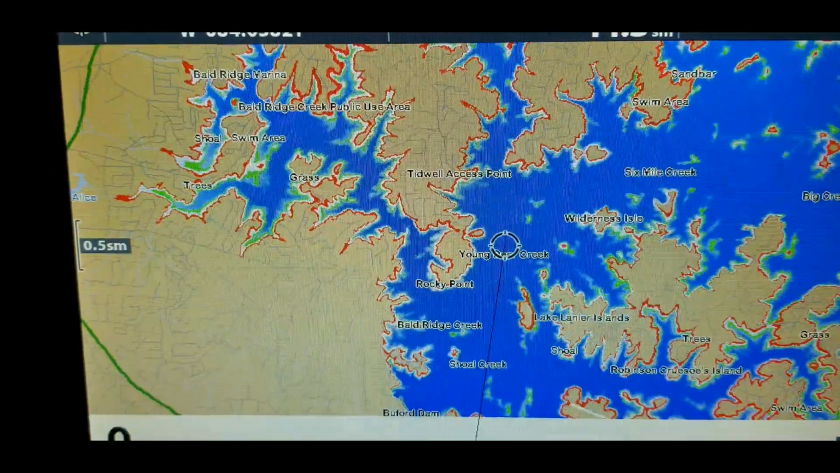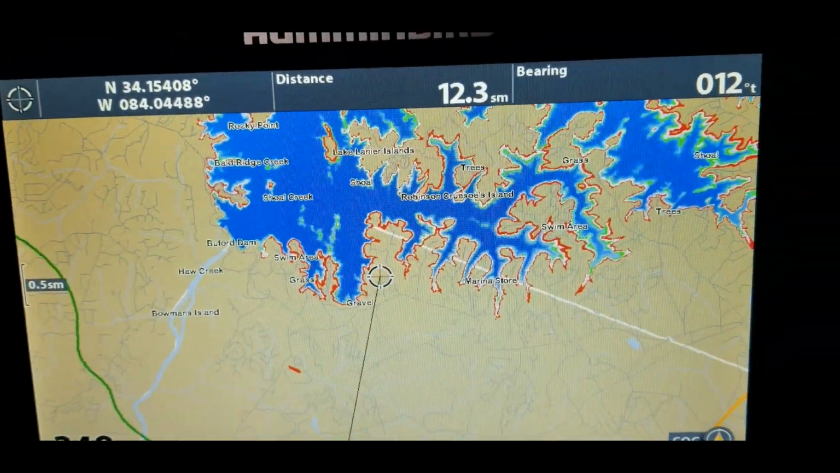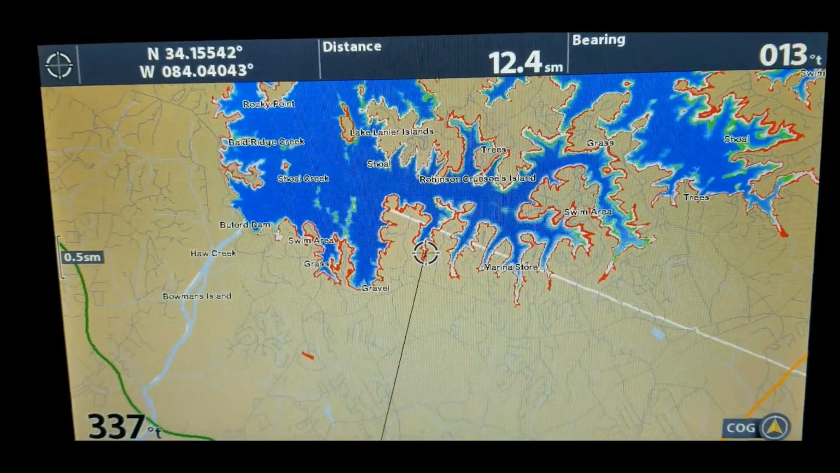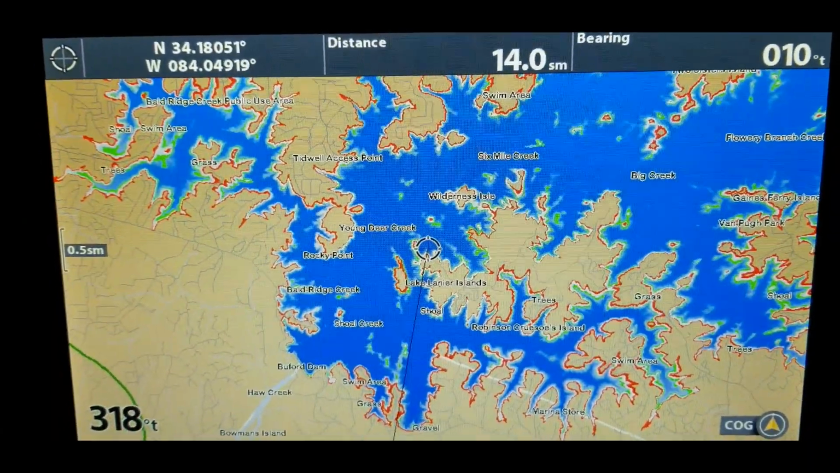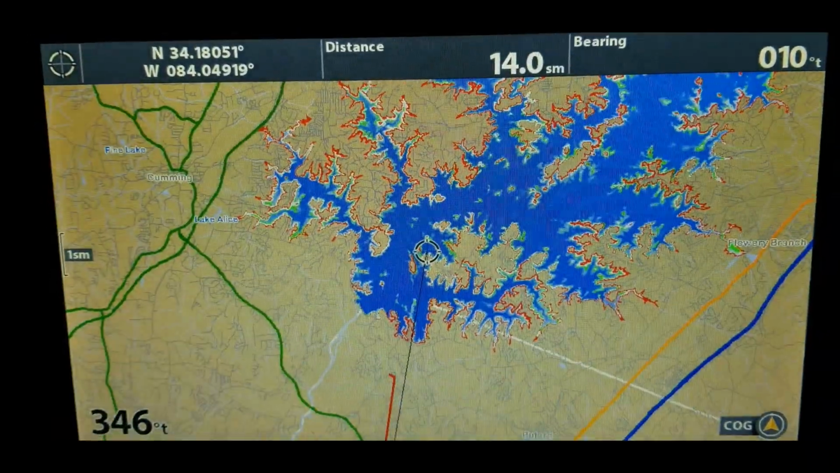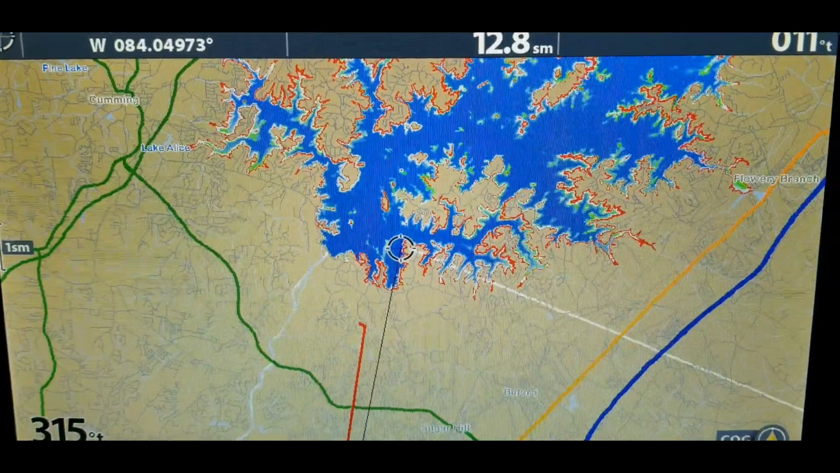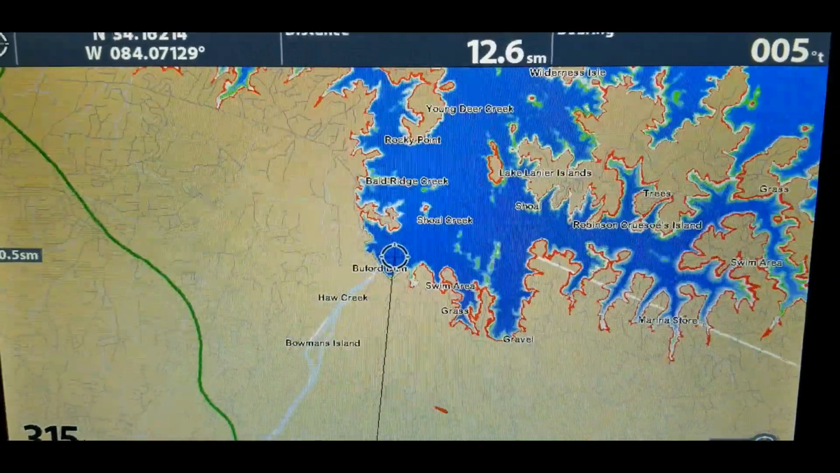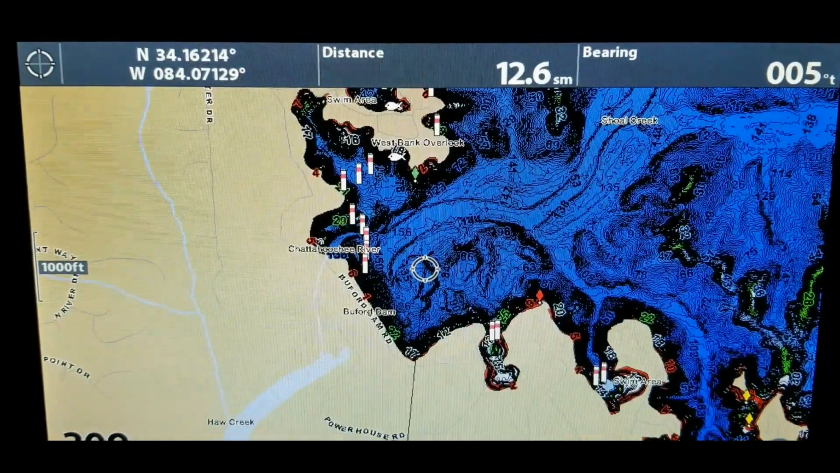All right, and we'll just pick a spot on this lake. Let's go down here by the dam. So let's see. Zoom in a little bit. Get my orientation right. Okay, so the dam is going to be right down here. All right, there we go.